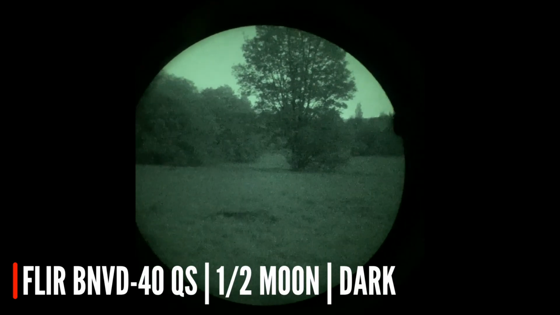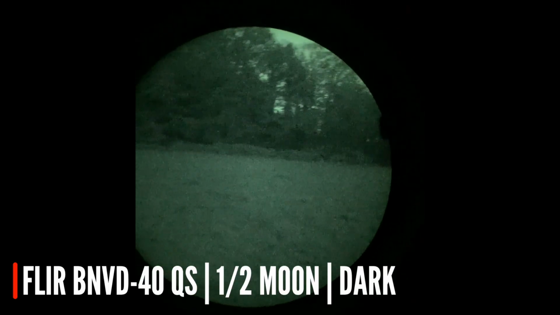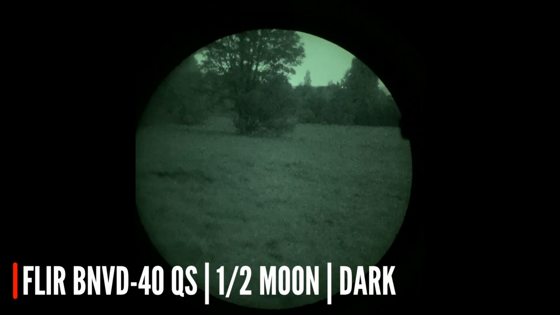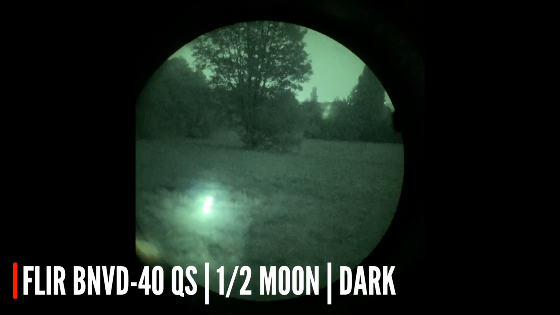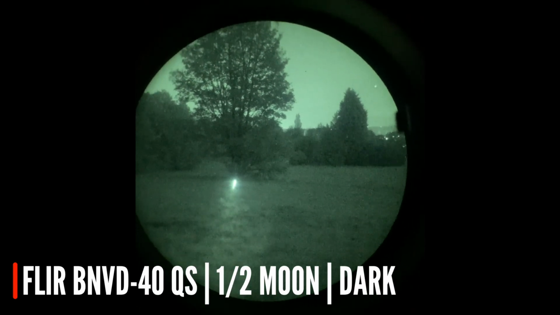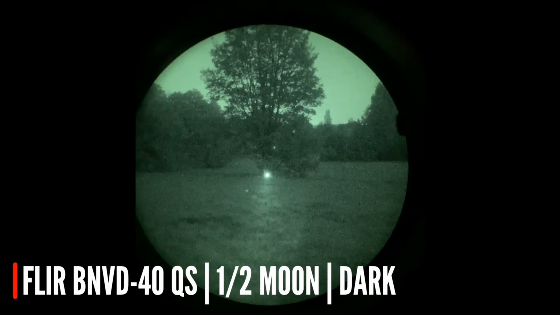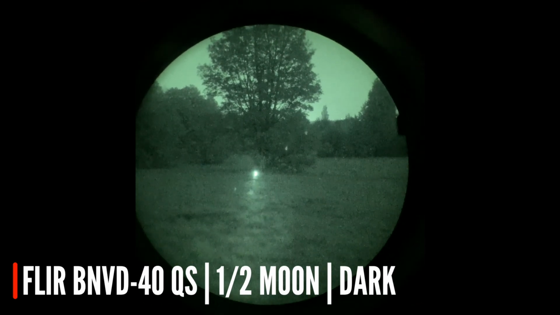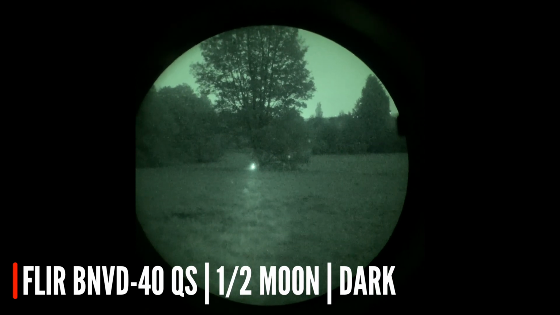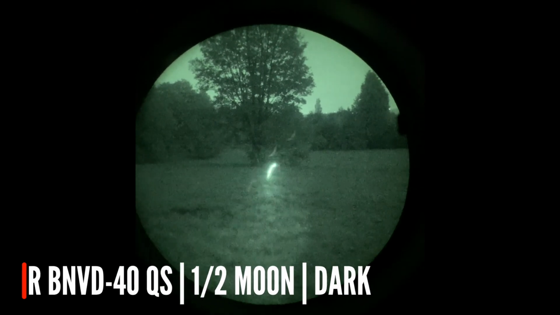Next, the BNVDs at the same time of day, and you can see the picture's holding up a lot better. There's still a lot of detail going on, and it can resolve figures hiding in undergrowth a bit better. That's it with the laser on. Show you the difference, and then I'll switch an illuminator on in a minute and you can see that as well.